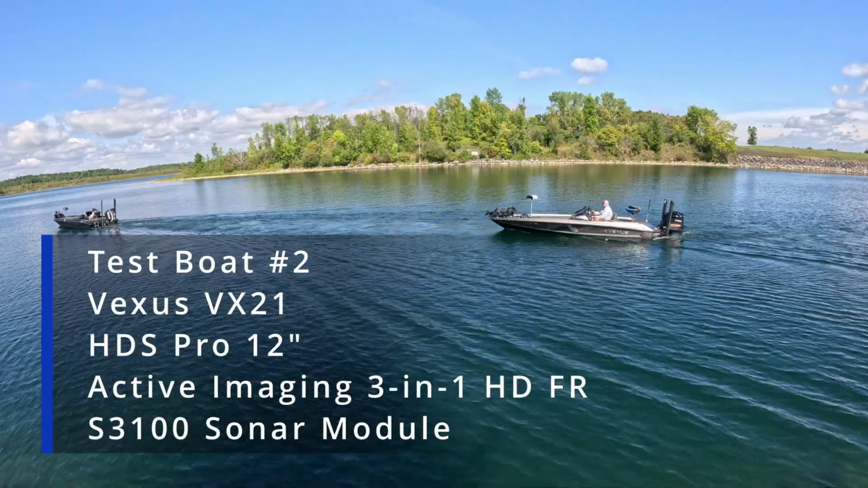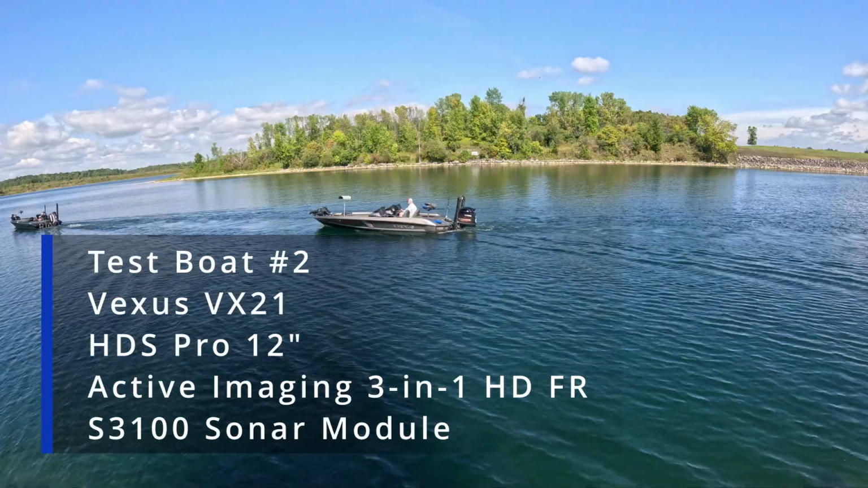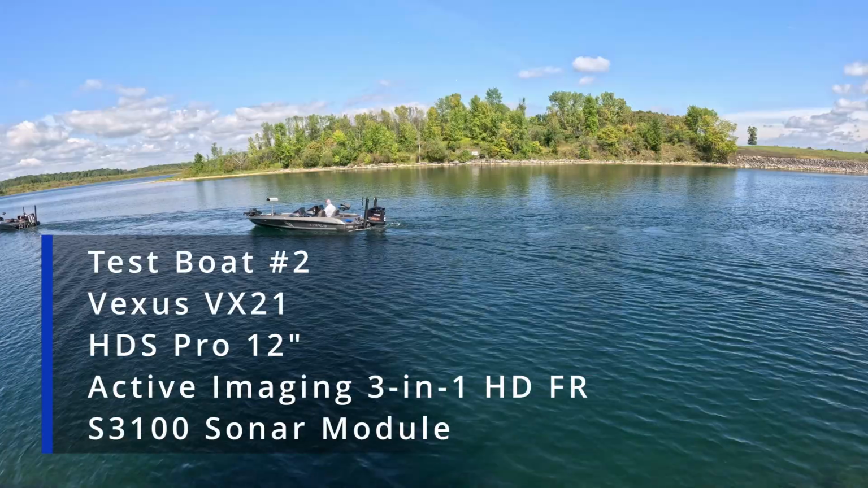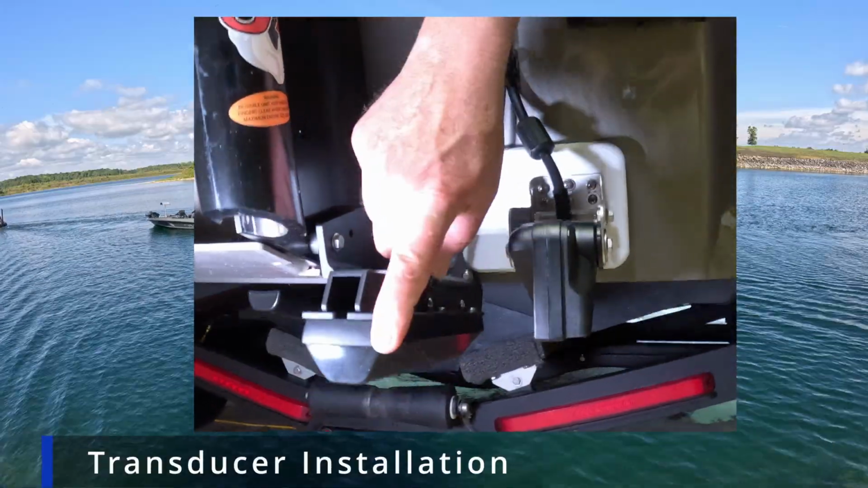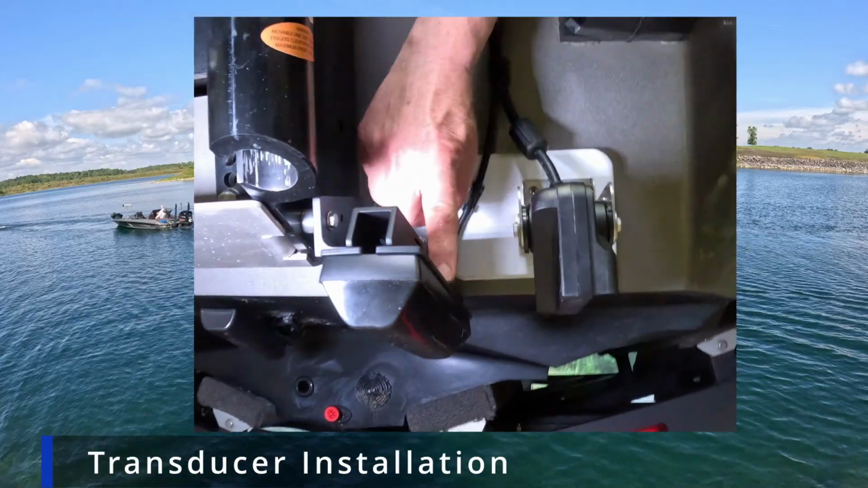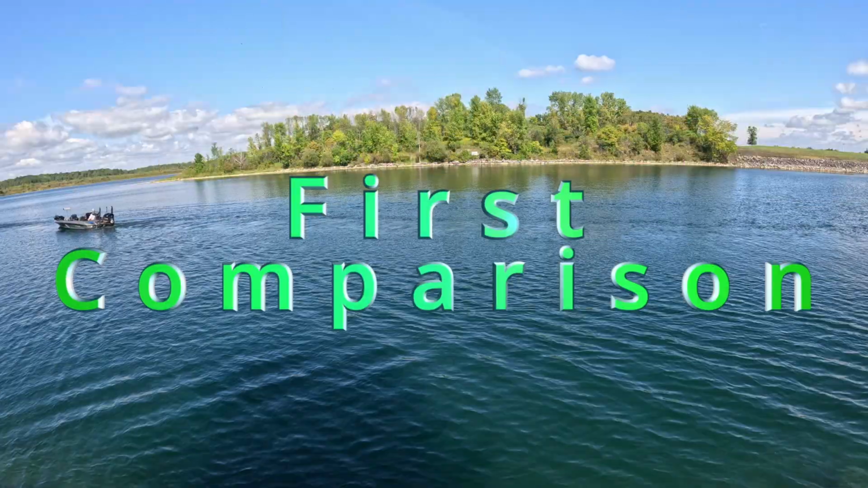The second test boat is the Vexus VX21, which you may have seen in other videos. Again, same setup, but the difference is I have an S3100 sonar module, and that has a high definition transducer on it. So this is the installation, same install.